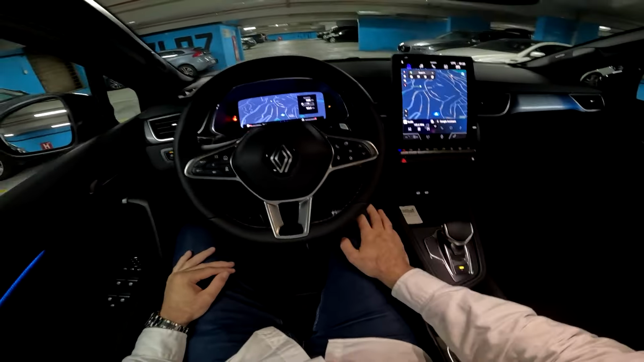And yeah, so the layout in front of us, 10.25-inch digital cockpit. You can change the views here. So by pressing the button on the steering wheel, you see we have various options, including the standard dials. And then the map view is something that I really love because I think it looks very good and is very useful.